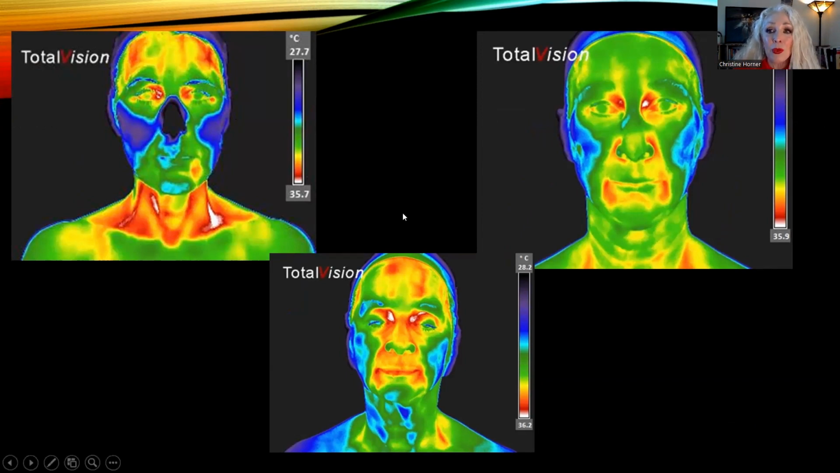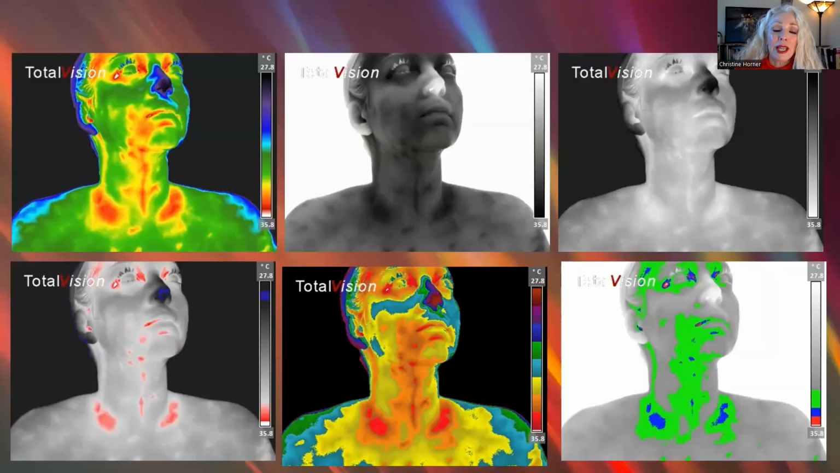Now, there's a couple different reasons why a person might have an abnormally warm nose. The most common one is when we have sinus infections going on, or a lot of inflammation, or an active cold. And then we'll have situations where the nose is abnormally warm, but we don't have all that sinus congestion. There's actually a number of different signs that a person might have high blood pressure. One of them is that the nose is abnormally warm. We can also, if both ears are abnormally warm, that's another sign of high blood pressure. When I do an interpretation, it's a lot more complex than most people might think.